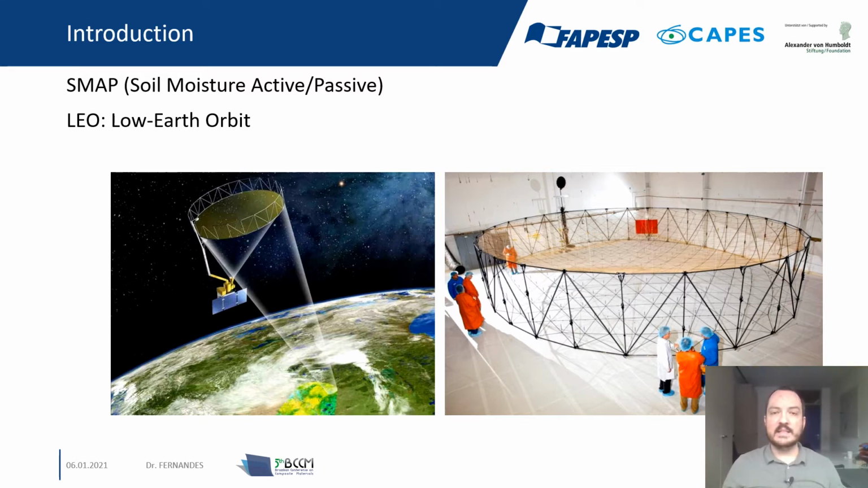The satellite, the SMAP, employs a gigantic rotating reflective parabolic antenna whose structural mesh is manufactured from thermoplastic polymers such as PPS, PEEK, and PEI. Here I show you this parabolic rotating reflective antenna.